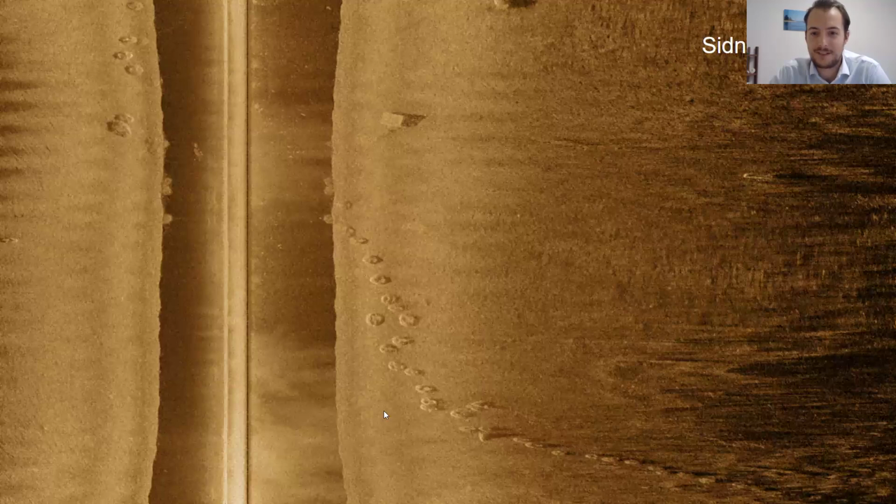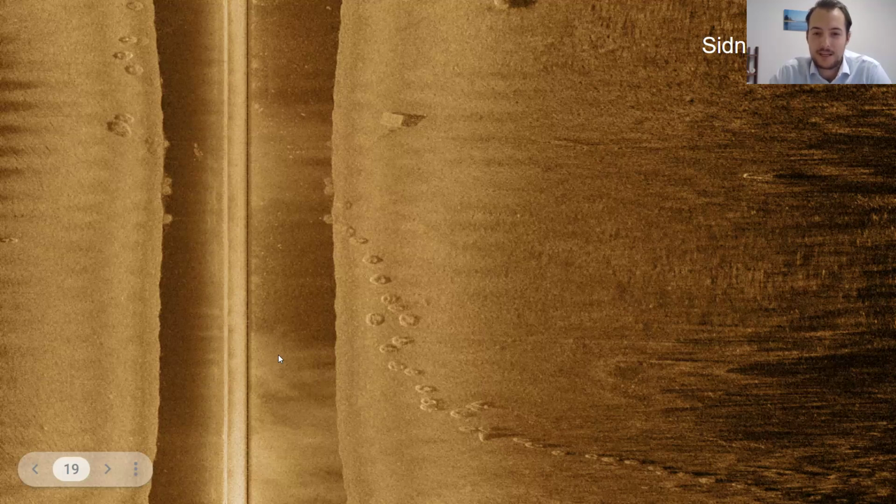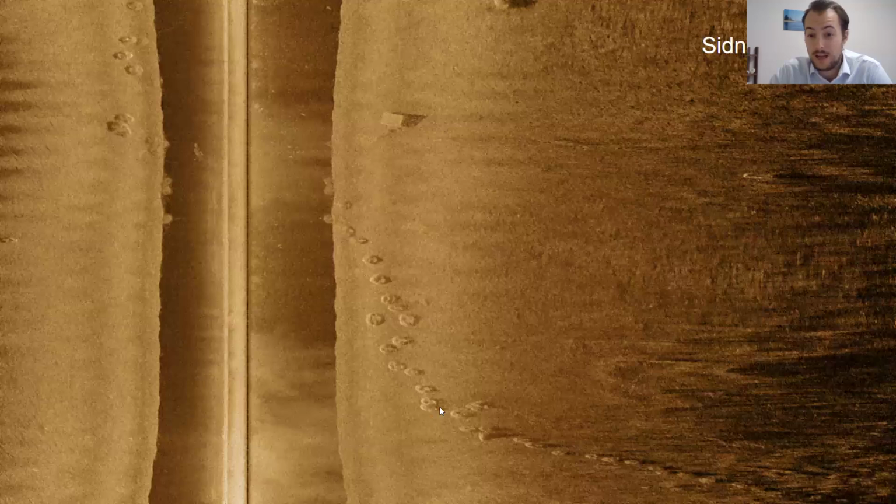So here's an image of Sydney Harbor, and I wanted to share this because we originally detected these as traps early on when we did our scanning. It came back as traps, I think around a 60% confidence, most of these. And they kind of look like traps, but actually they're reef balls.